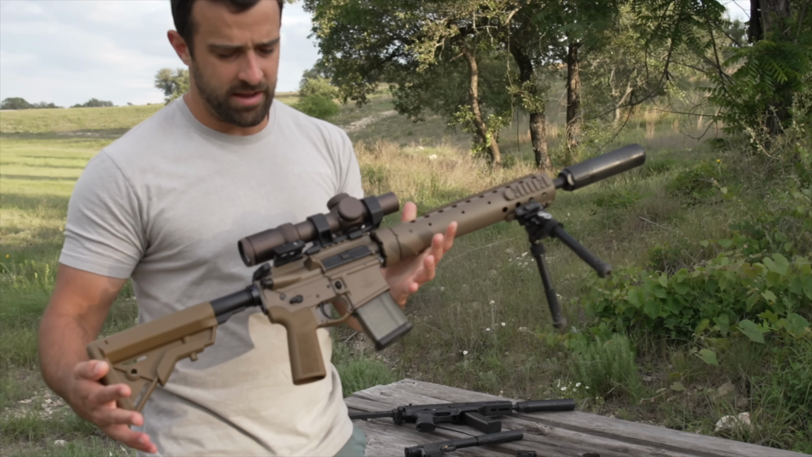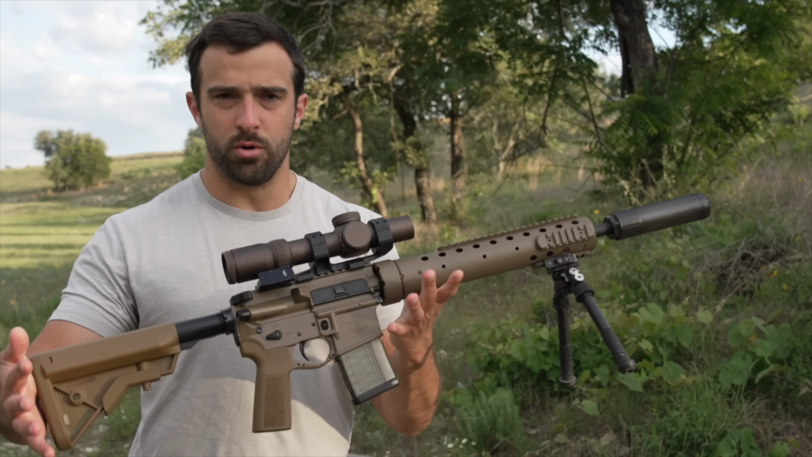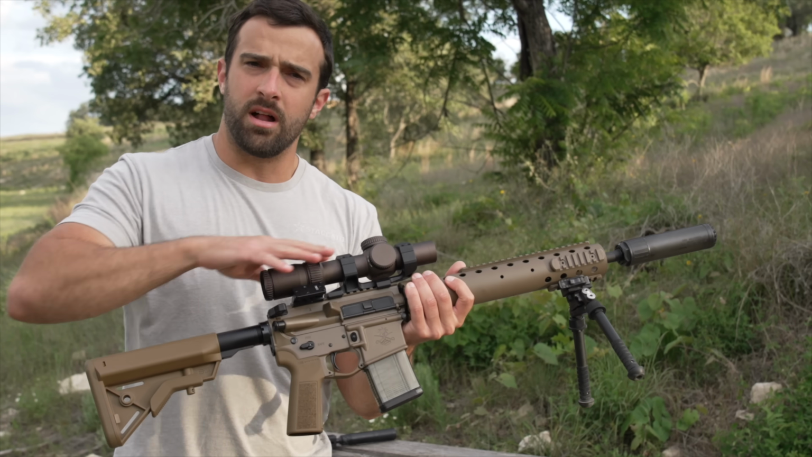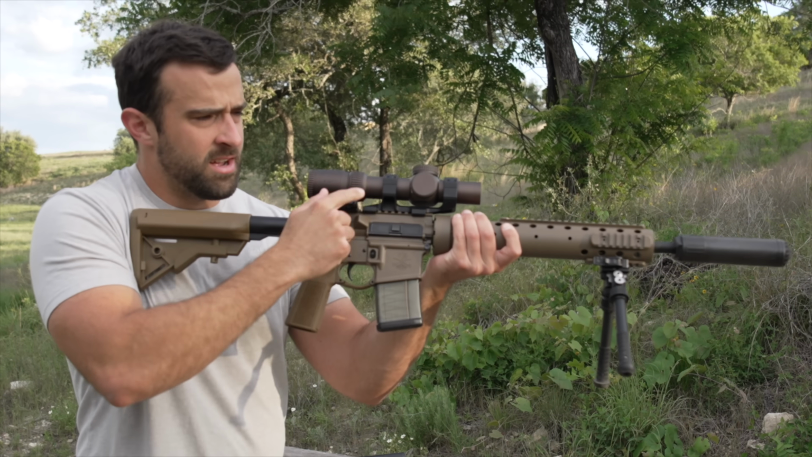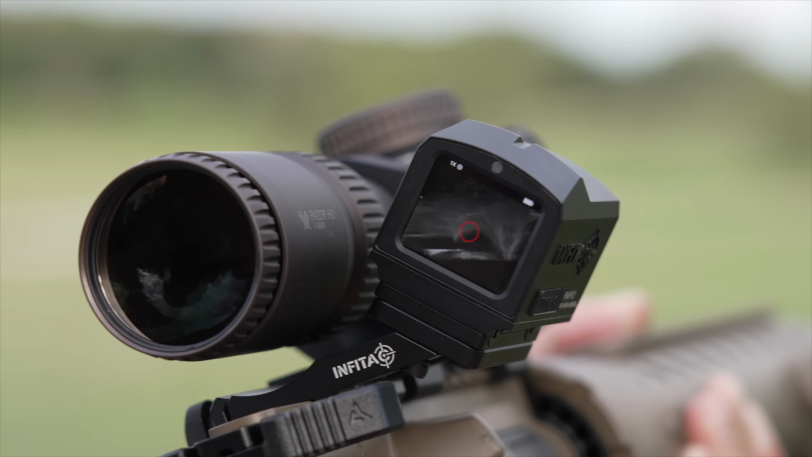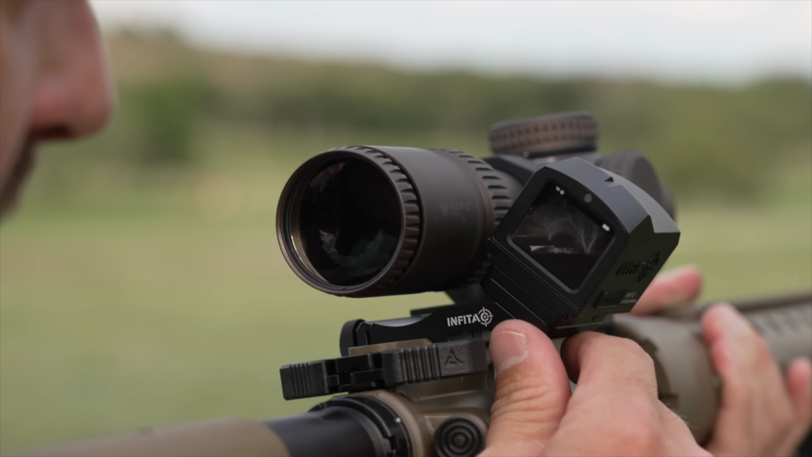This is a PSA Mark 12 Mod S for the Saber. Not clone correct, just a cool little 14.5-inch Mark 12-ish type rifle. 1 to 10 LPVO from Vortex, and running it next to this 1 to 10, we have the Infotech 45-degree cant here. Maybe whether you want to zero it or not, if you want to zero it, you could shoot through it like this as well, or if you want to have the most minimalistic reticle and just use it to scan with, then you could do that as well.